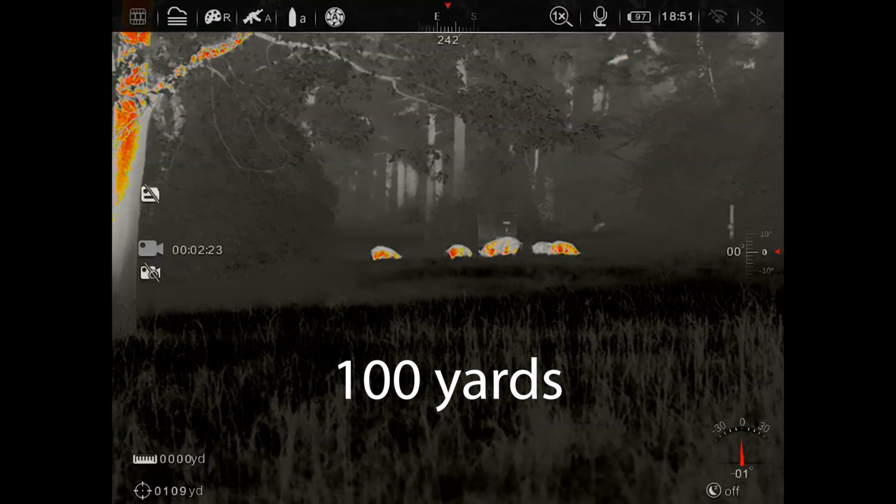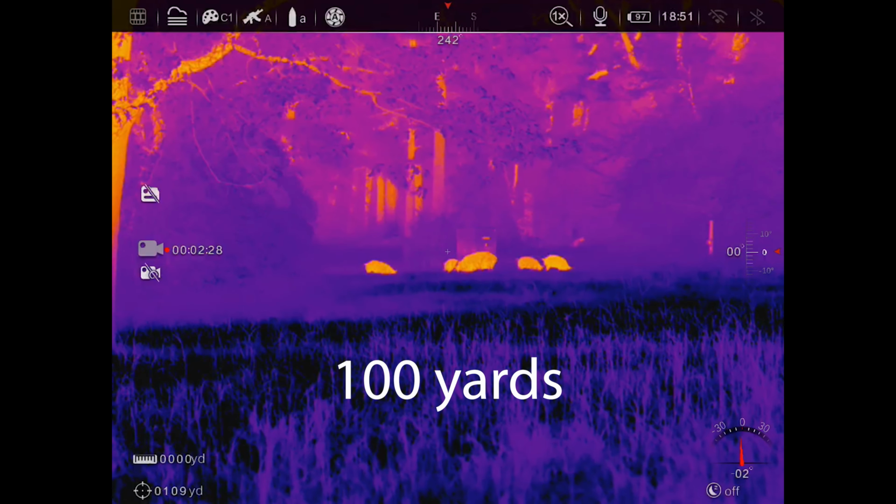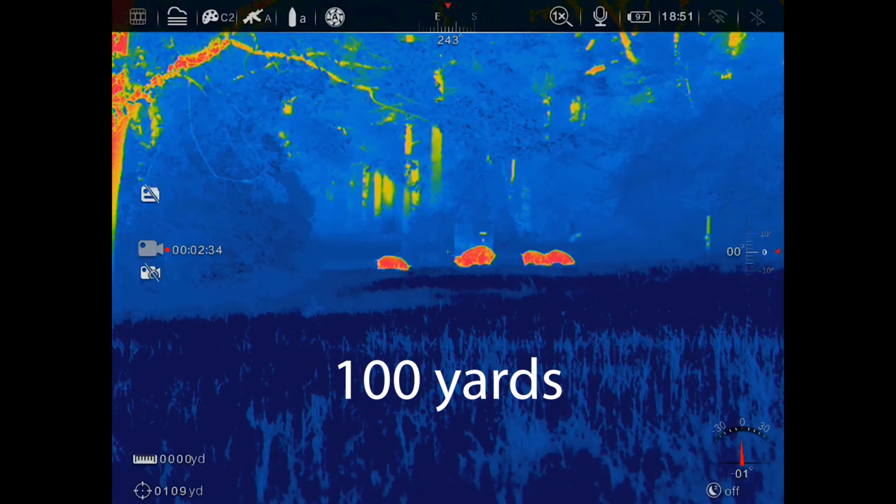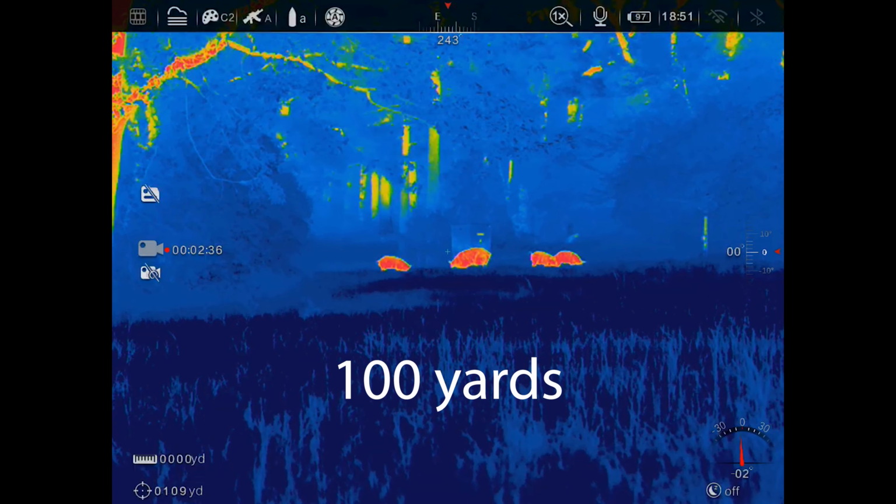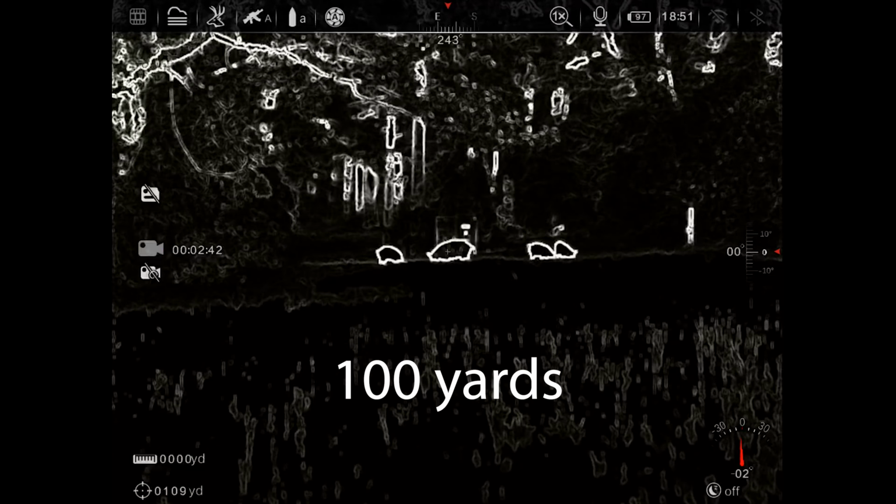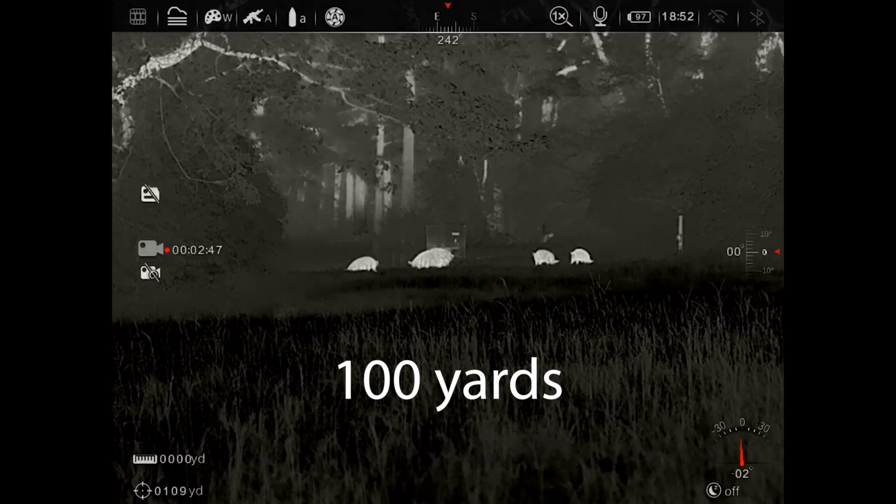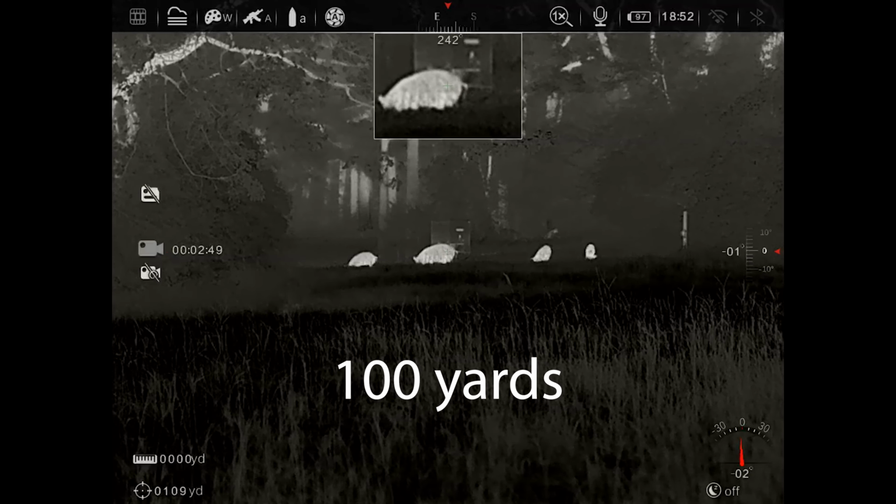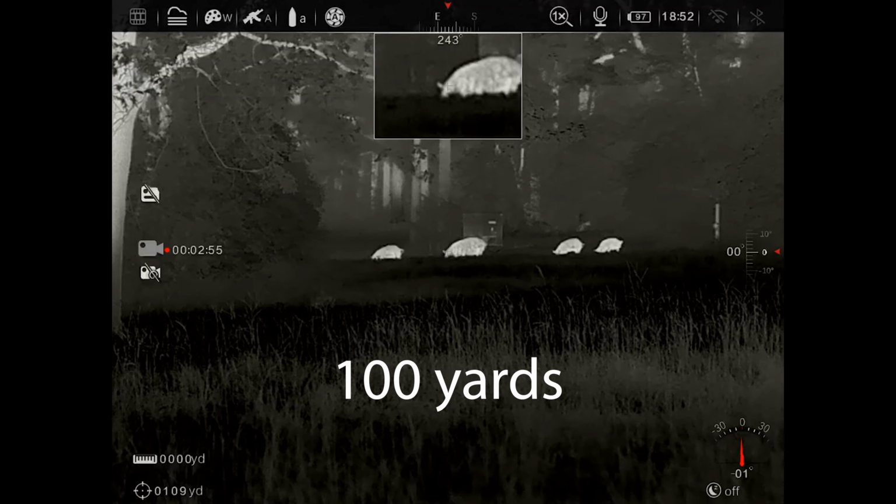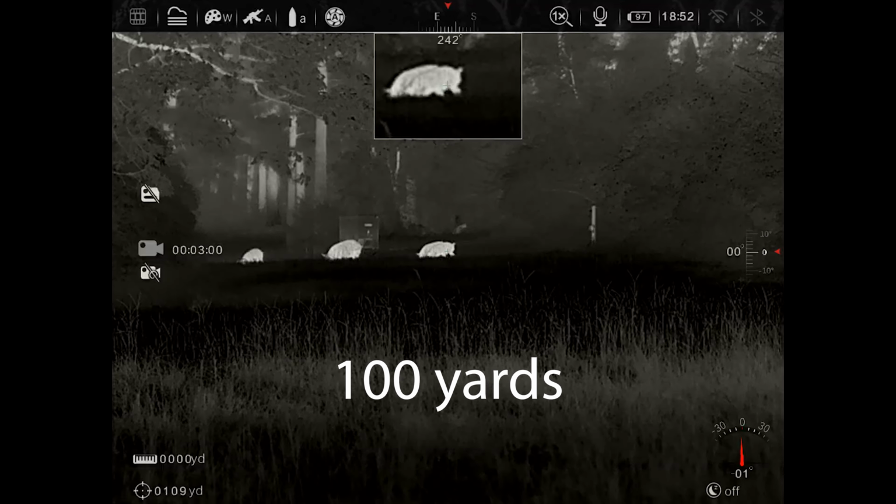Detection range, you're looking at about 2,400 yards. That's on a human-sized target. It will pick up heat. As far as an identification range, and again, I'm going to be a little conservative on a guy that's maybe never used thermal, 500 plus yards on a 30-pound coyote. So, man, I'm not scared to say that a hog, deer, coyote, 600 yards on a guy that's used to thermal, been using thermal, is very doable. It's a very, very good display, very easy to detect what you're looking at at 500 yards.